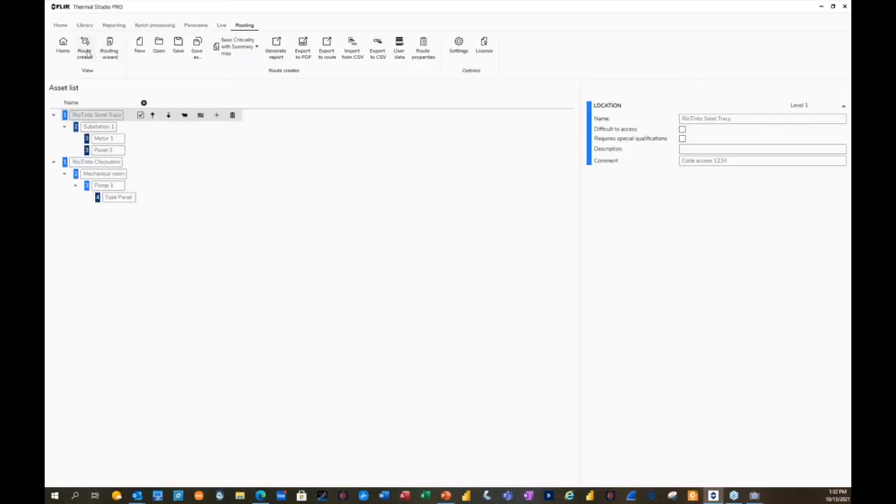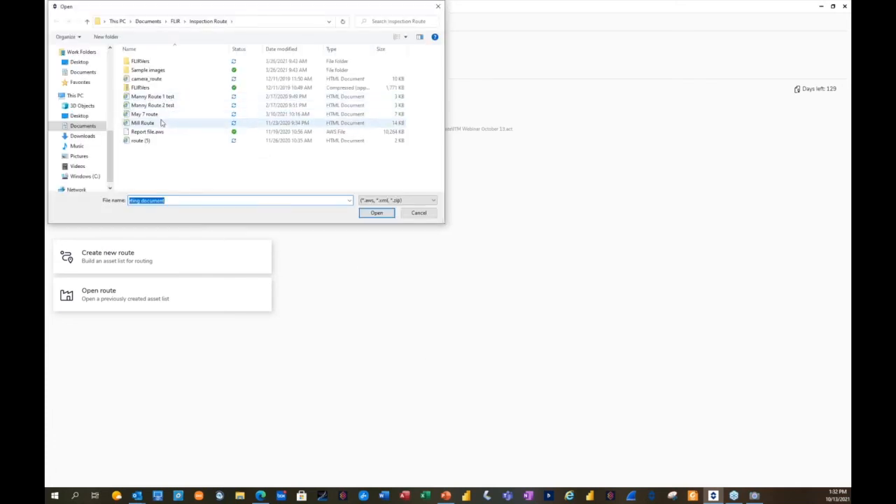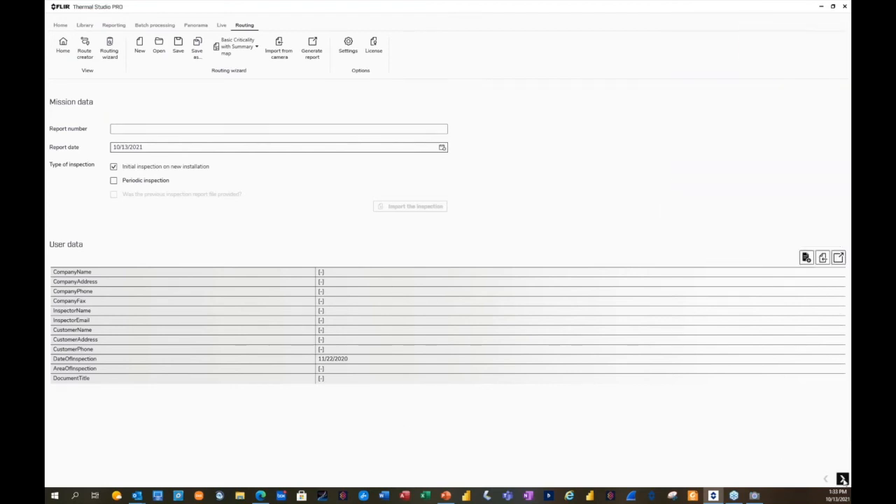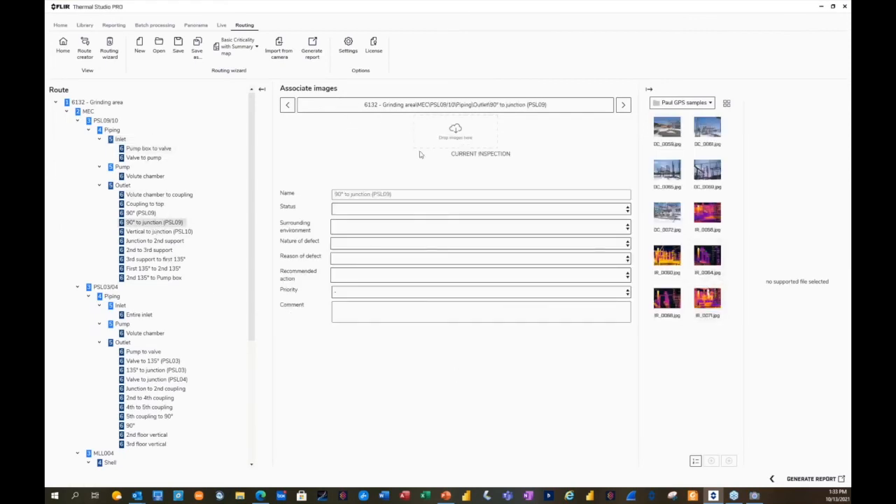So let's imagine now I have completed my inspection. When it's complete, it's called an inspection file. I'm going to open an inspection file. Let's open one. Let's choose this one. Typically, any information loaded for a customer site you can upload, or it's preloaded. And then you go on to choosing the image. So let's say this is a preset customer. This is a junction. In this case, there were no images attached, but you are able to add images. So I'm going to choose a few of these images.